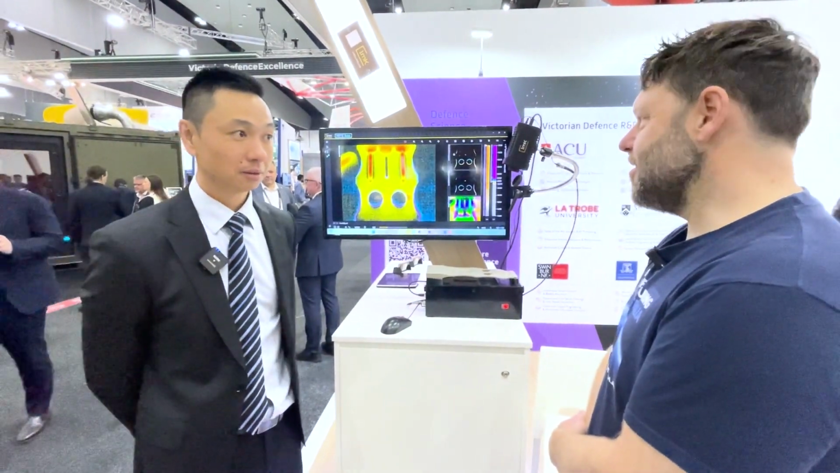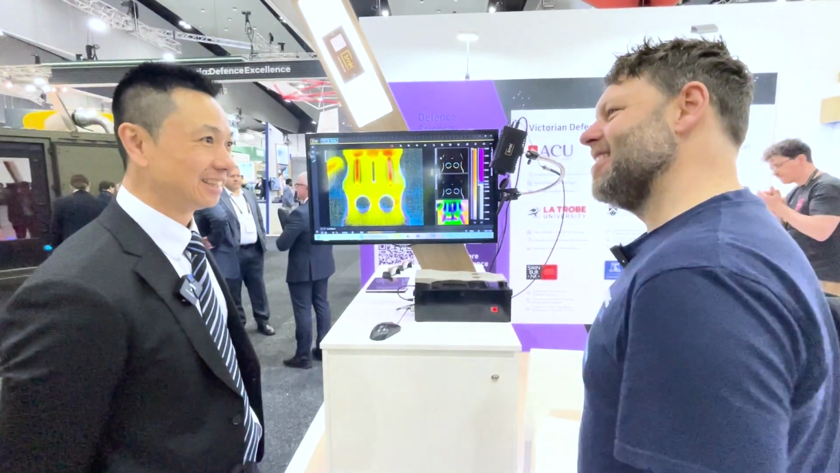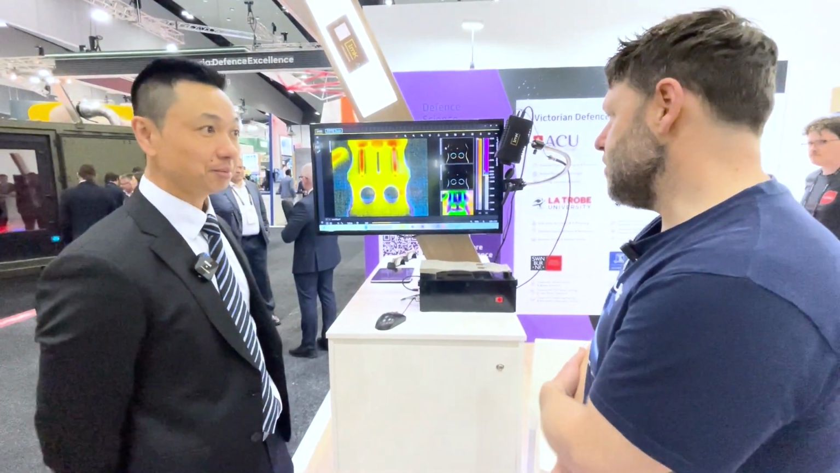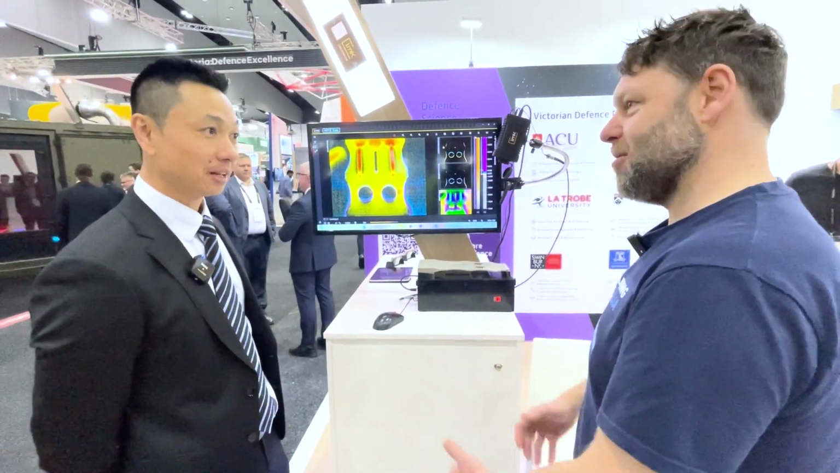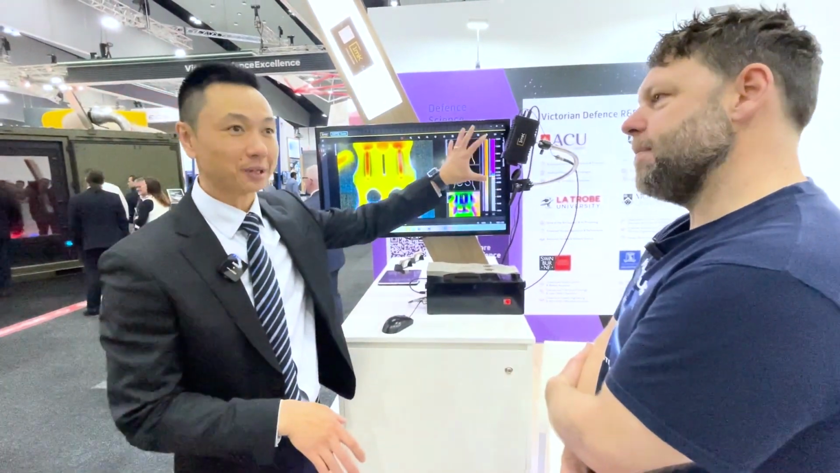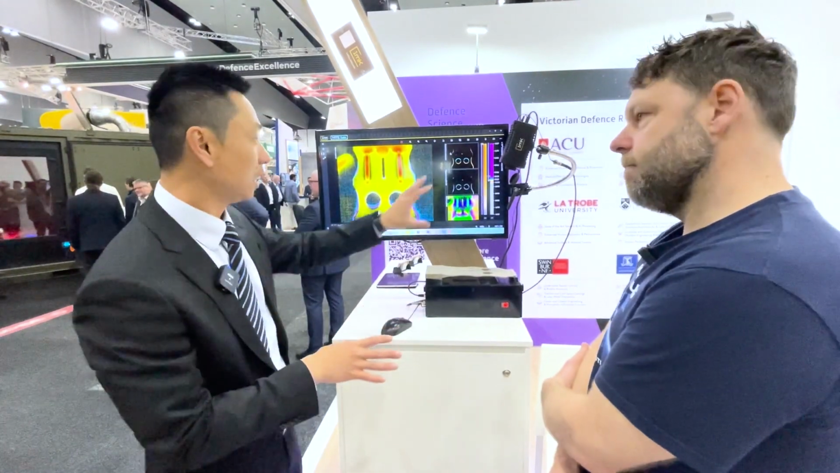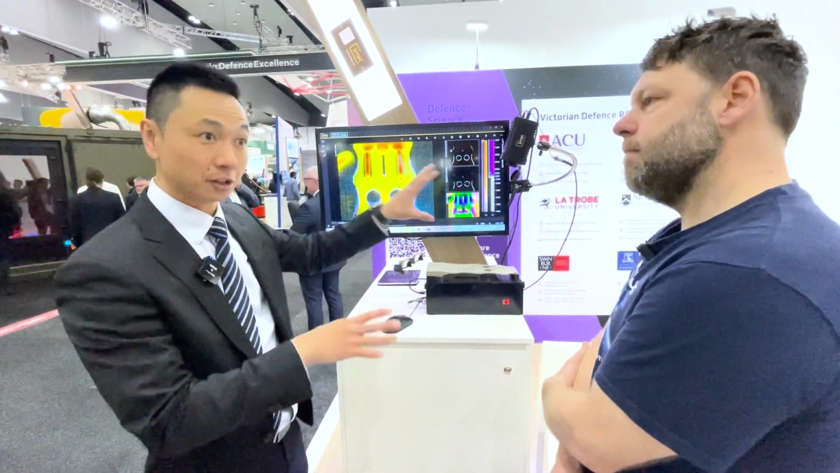Yeah, absolutely. So I guess moving forward, what's the next steps for this? I guess get this into production, get it out there to improve the efficiency of analysing stress through all aircraft out there, right? Absolutely. This is model one. This is product one. This demonstrates and it gives to the world a clear capability to see stress.